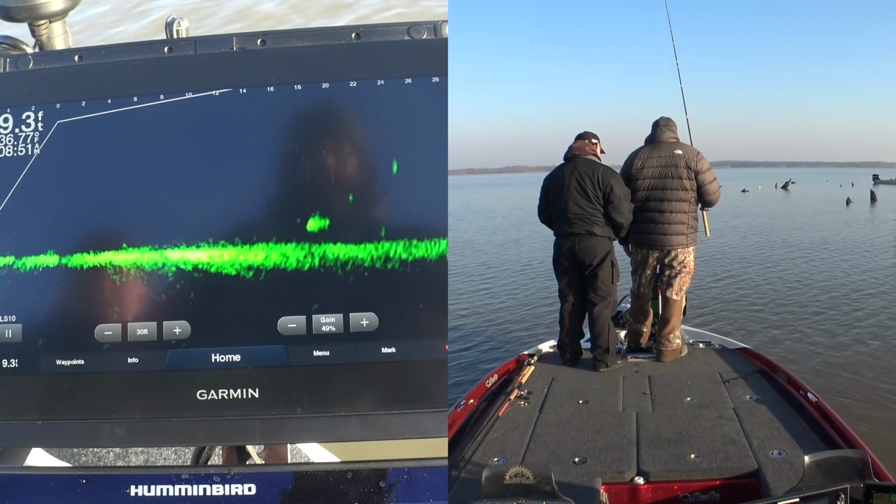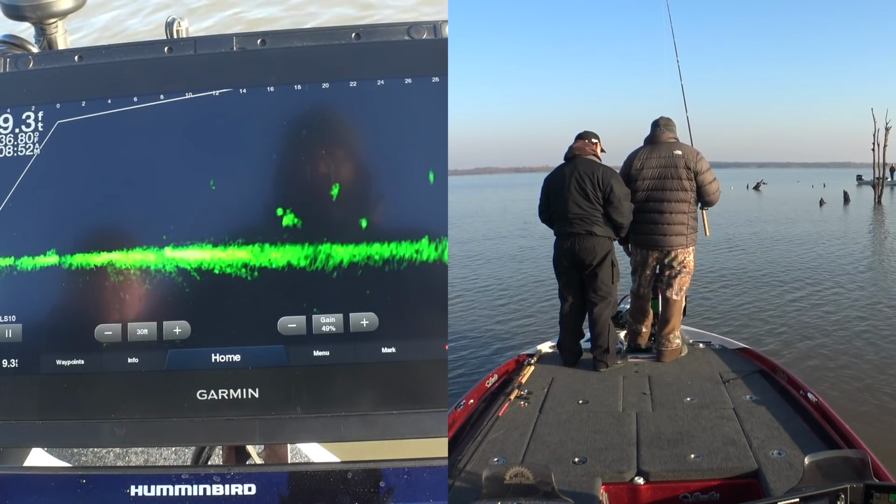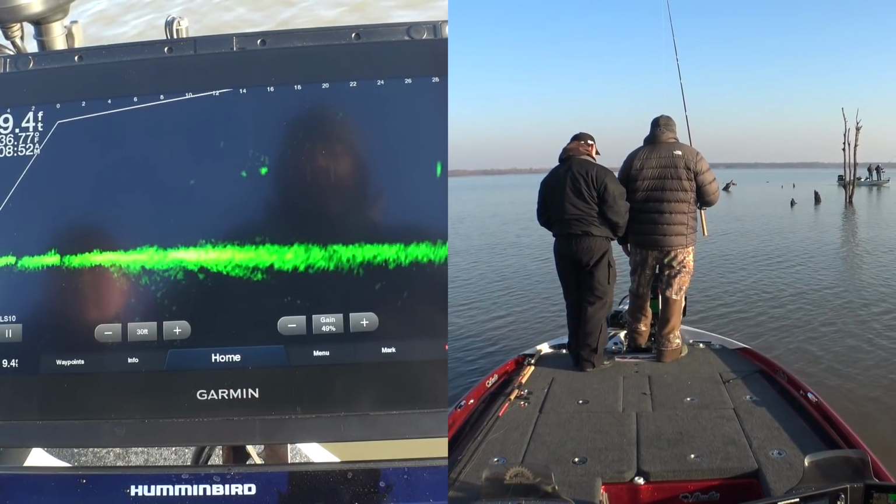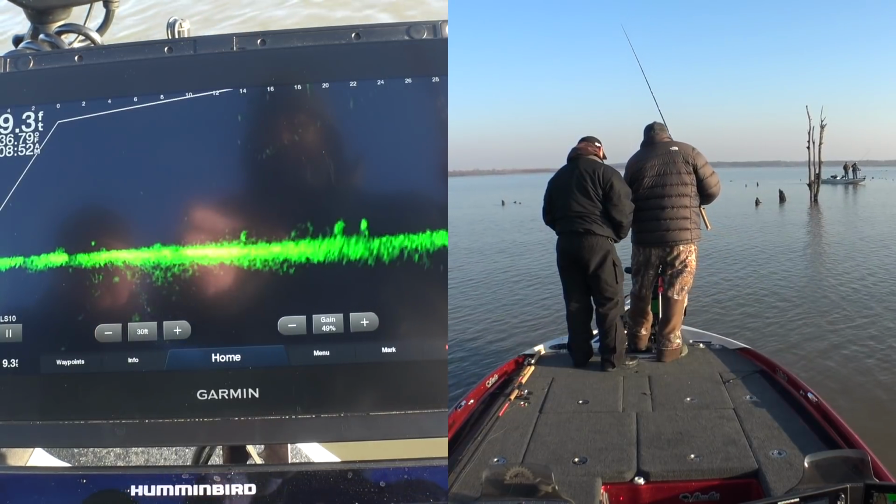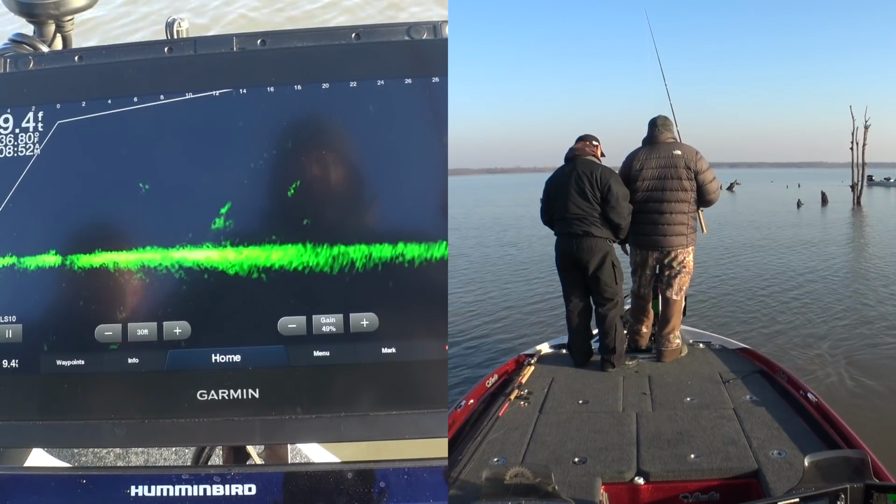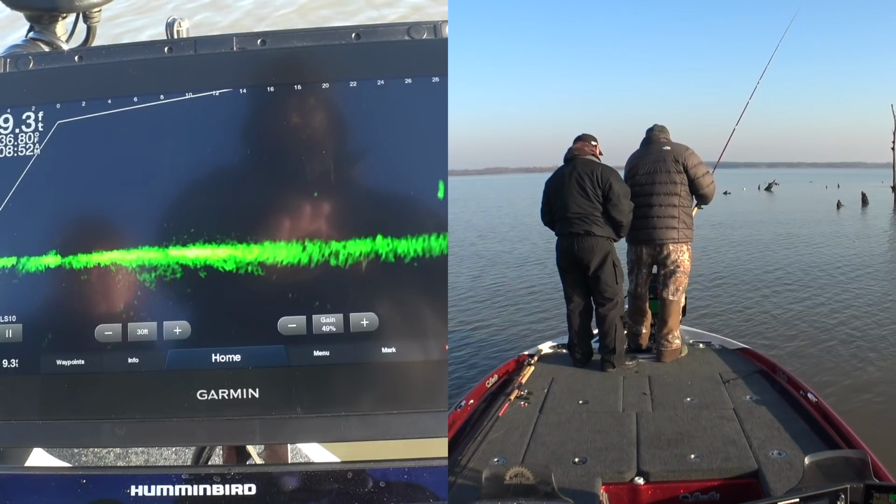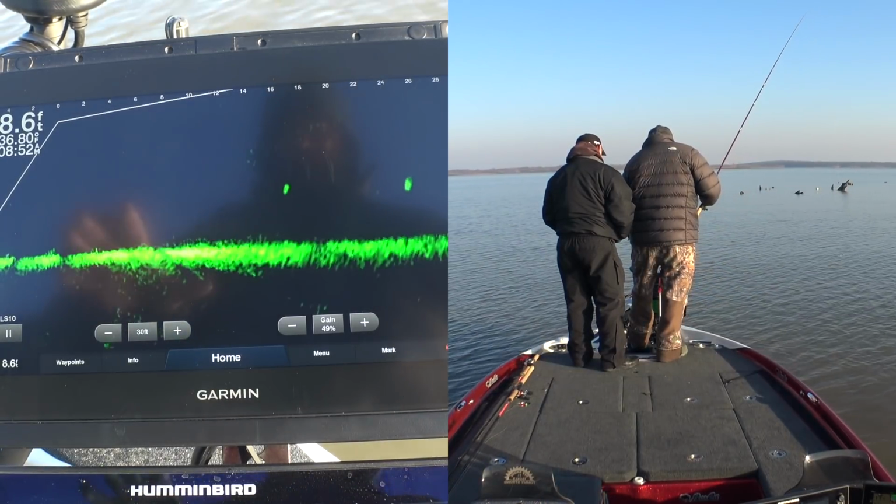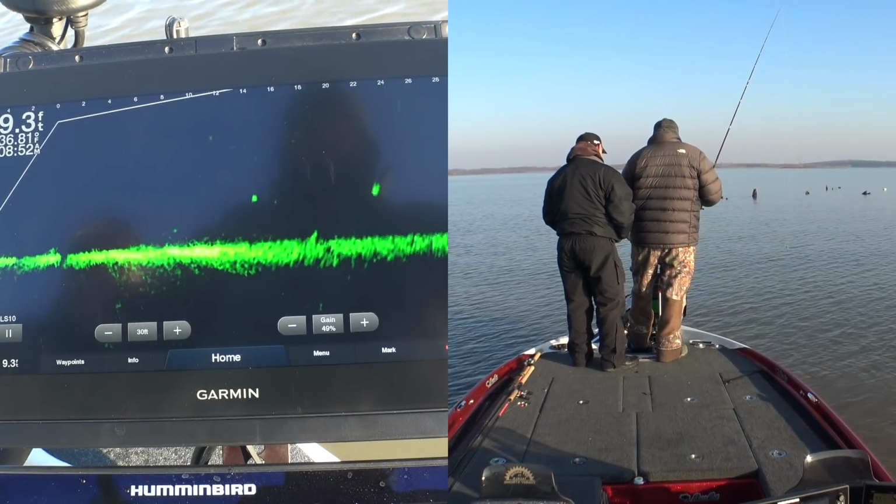That big old fish. See that little tail? That is too much wiggle. Identification is everything on this. You can spend all day throwing at every little dot you see on here, but you need to spend all day throwing into that crappie. These fish just pop up, sitting dead still. Even when they swim, they don't wiggle a whole lot.